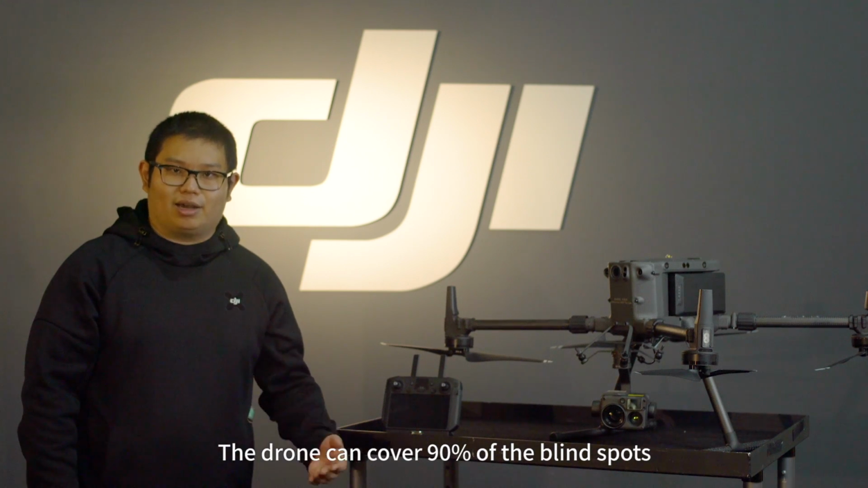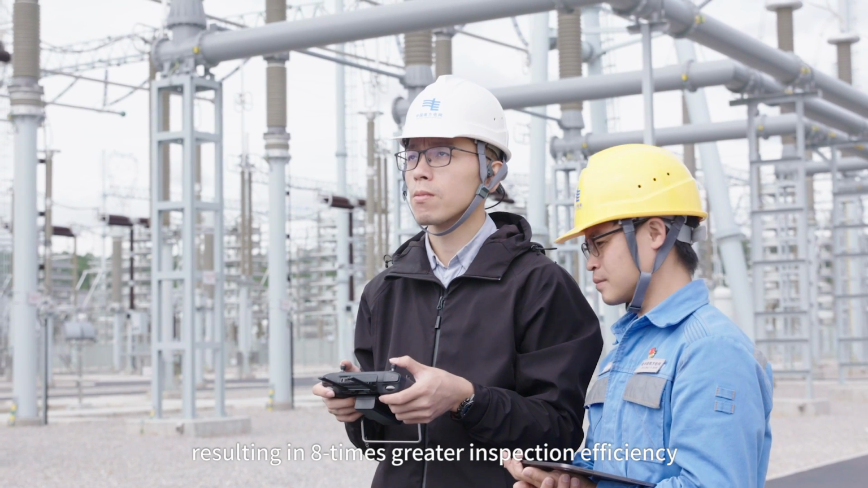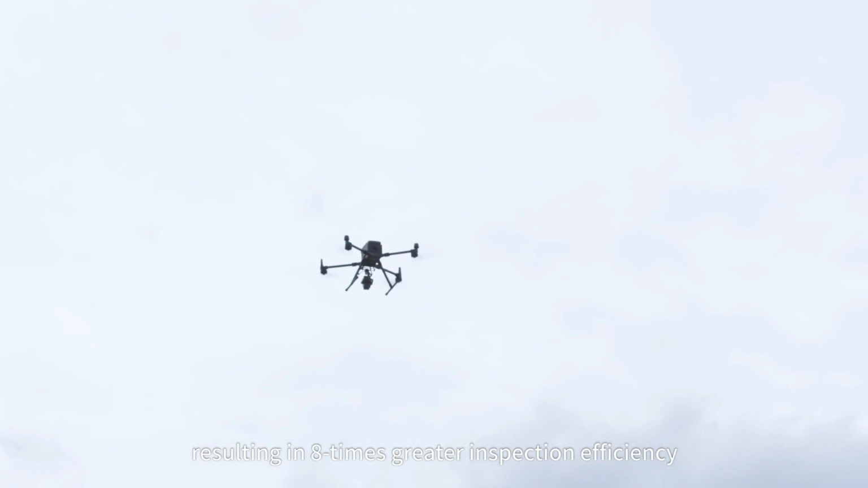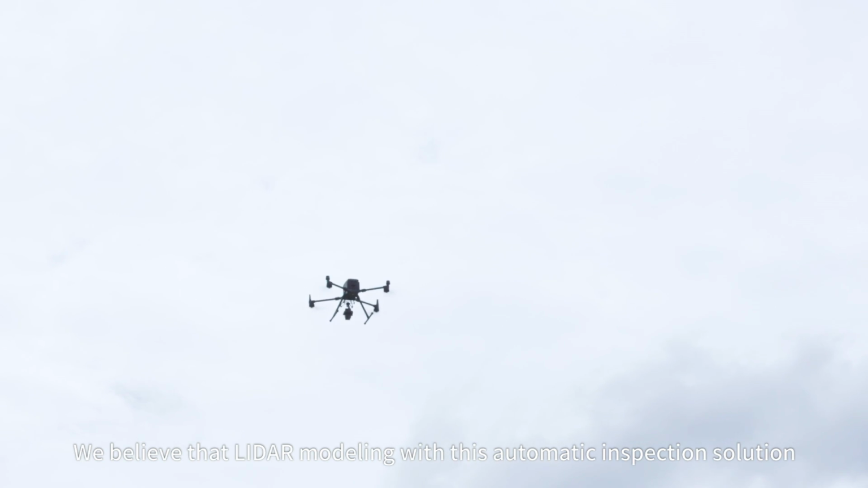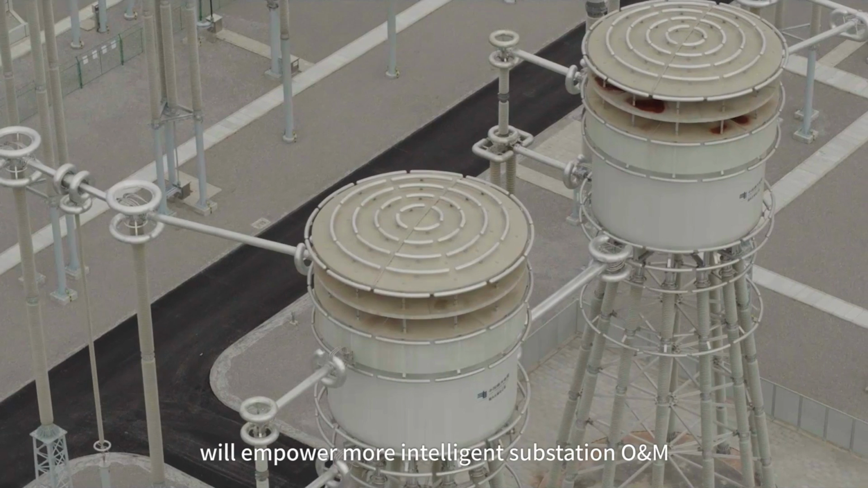The drone can cover 90% of the blind spot doing manual inspection, resulting in 8 times greater inspection efficiency. We believe that the LiDAR modeling and automatic inspection solution will empower more intelligent substation O&M.